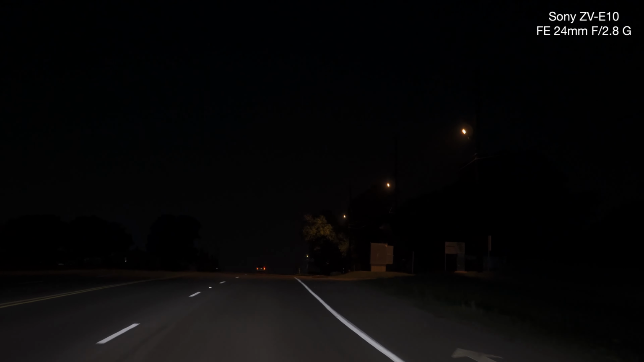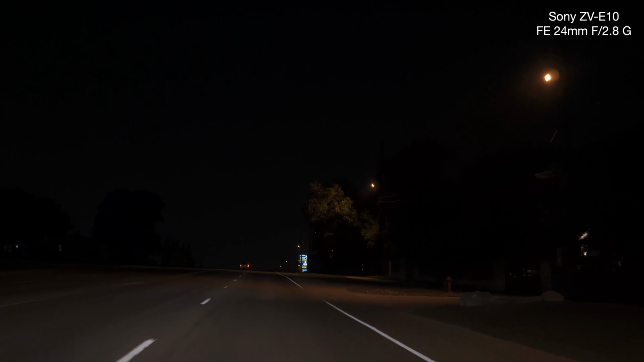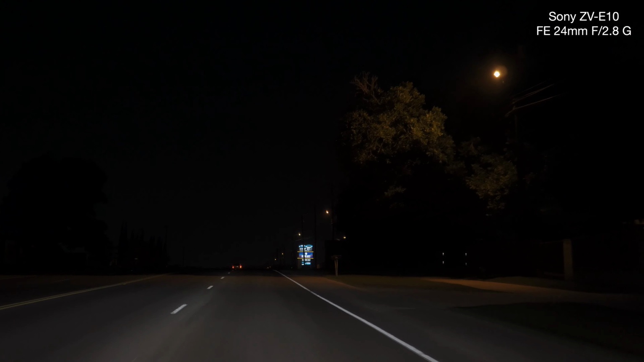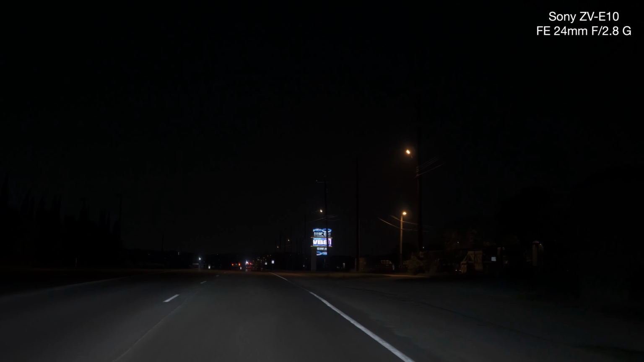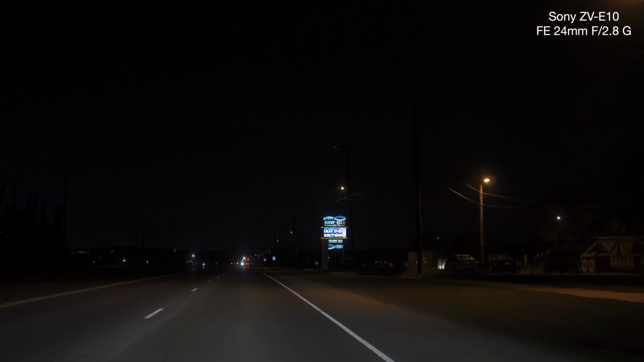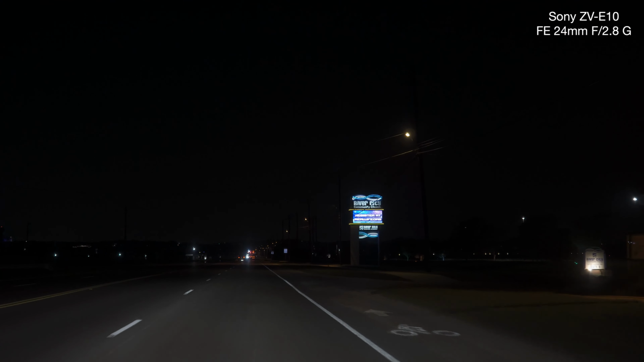Do you want it brighter? The way you can tell is looking at this sign. And I'm thinking of parking somewhere just to view the sign. I think I have to be on the other way.